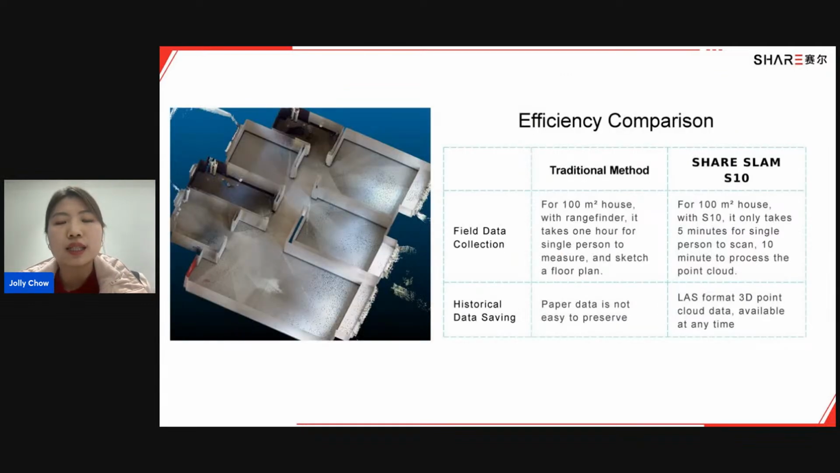Let's see the efficiency comparison between the traditional method with a rangefinder and ShareSLAM S10. In terms of field data collection, for a 100 square meter house with a rangefinder, it takes 1 hour for one person to do the measurement and extra time to sketch a floor plan. While for SLAM S10, for the same size of house, it only takes one person 5 minutes to do the scanning and 10 minutes to process the data. And then through AutoCAD, we can generate CAD files.